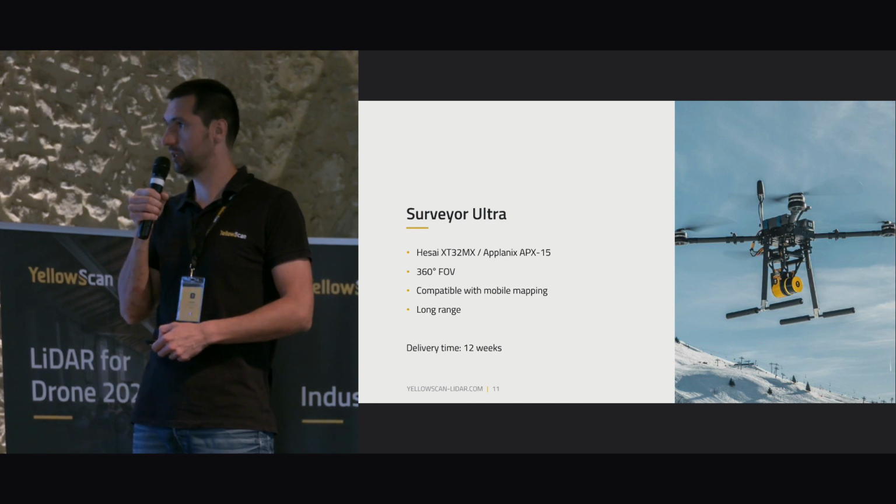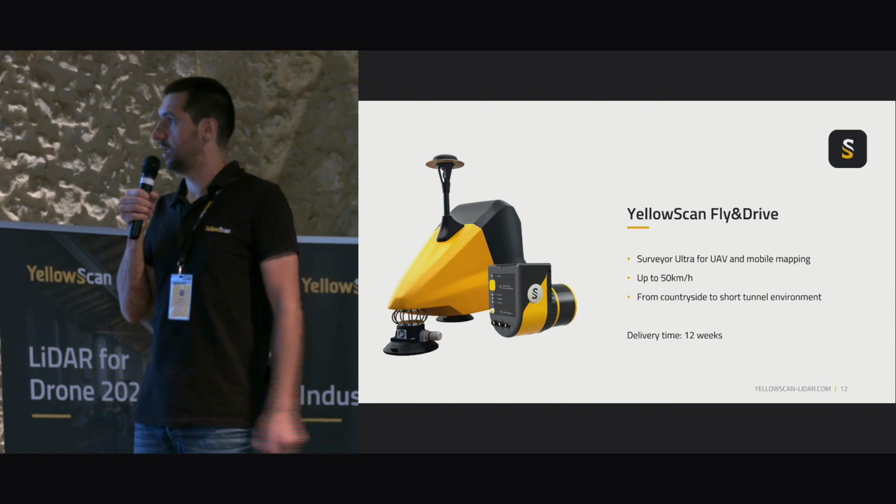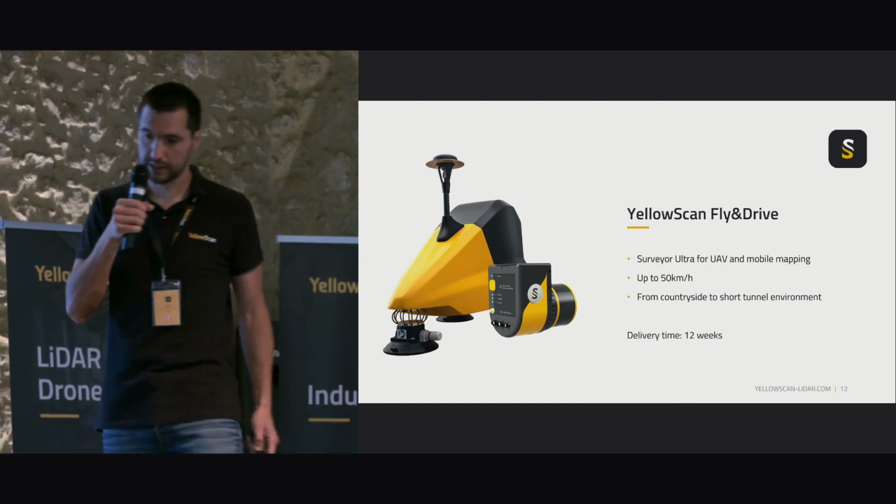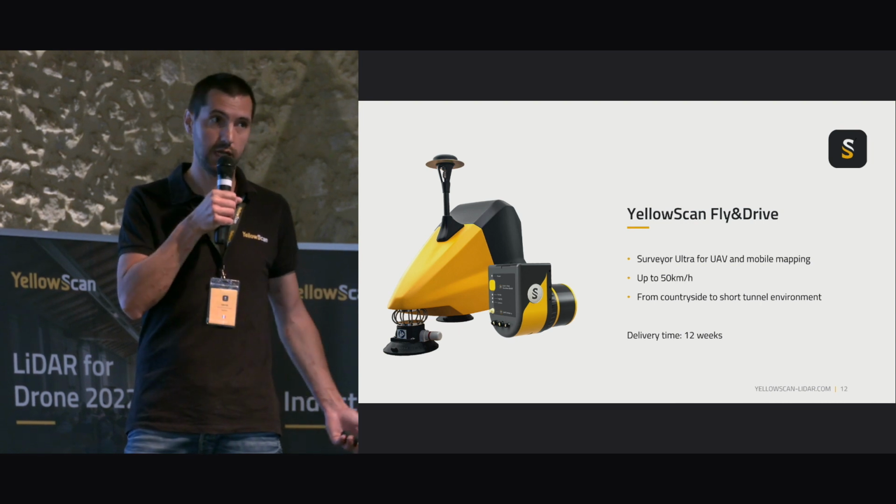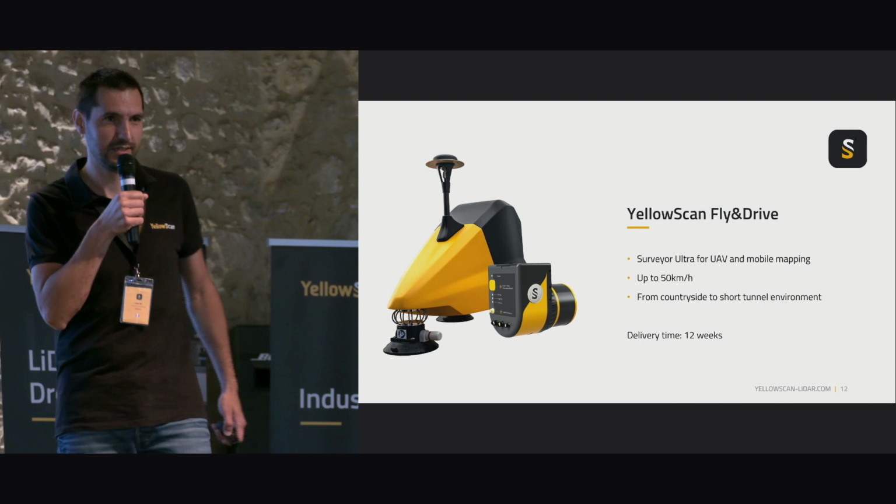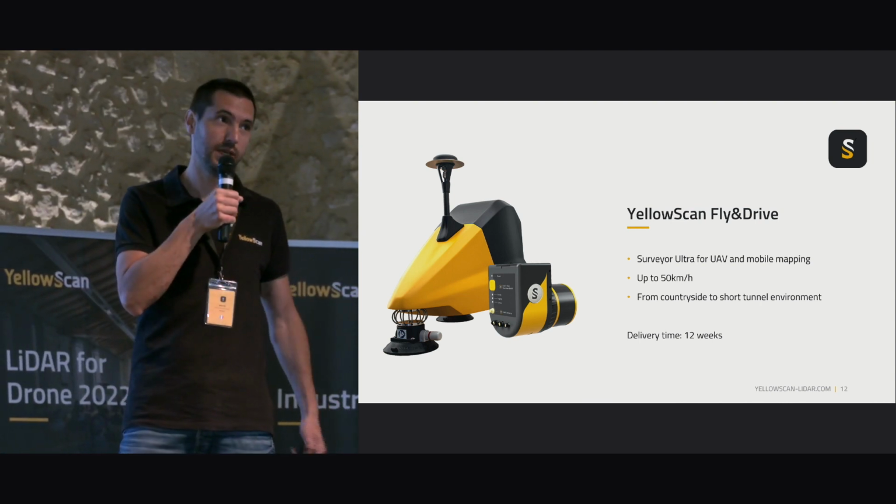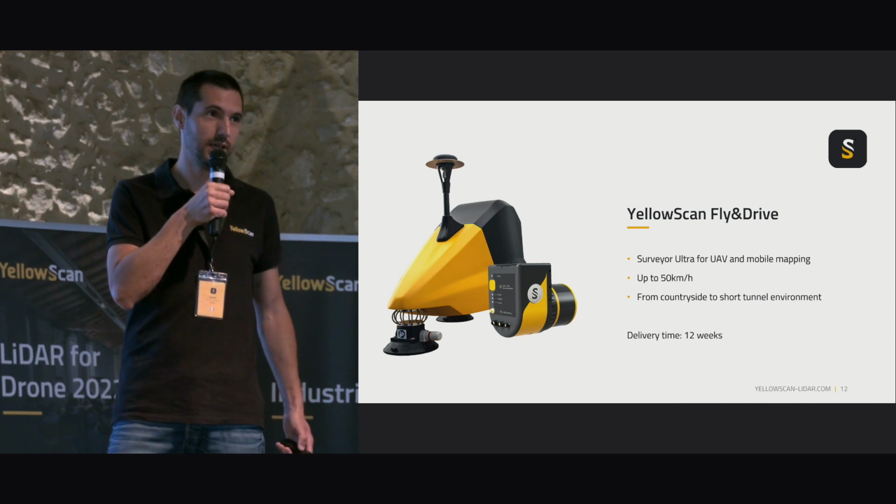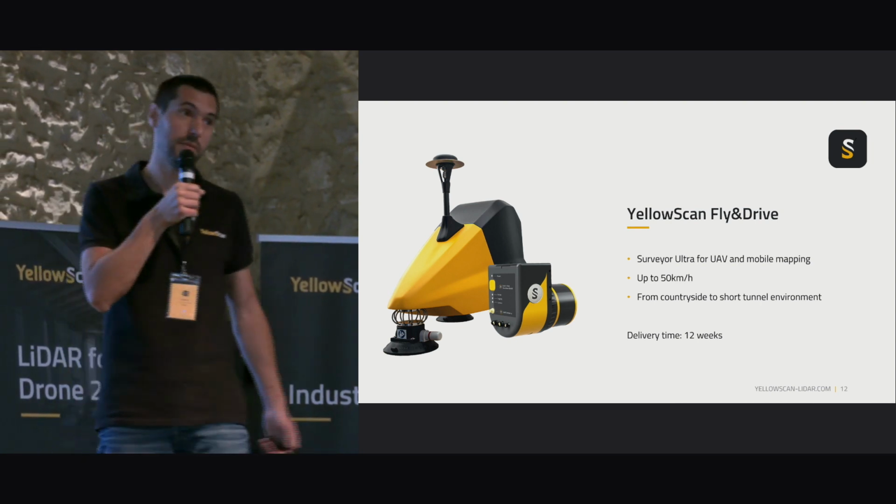Okay, so this one is really good for vegetation penetration, and can be combined to YellowScan Fly and Drive. So fly when you can, drive when you must. One of our colleagues invented this nice sentence. But actually, we do have some customers just doing mobile mapping and not flying. So it's an interesting and smart solution if you want to do mobile mapping only.